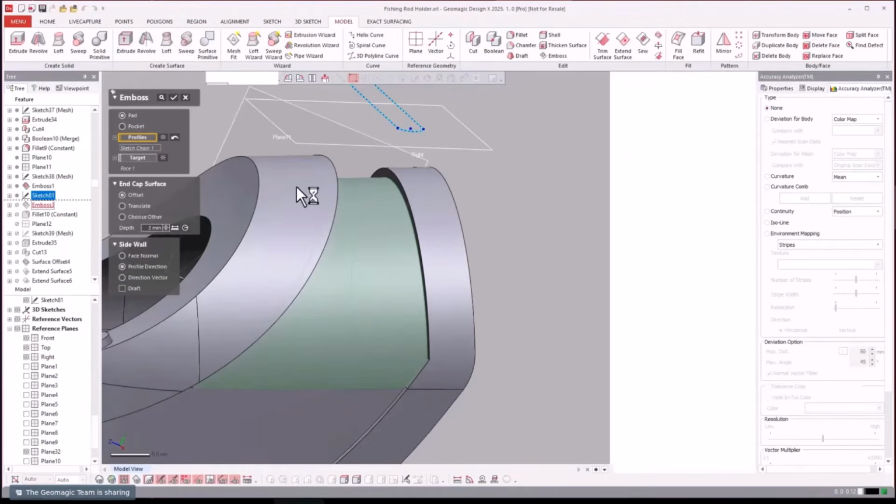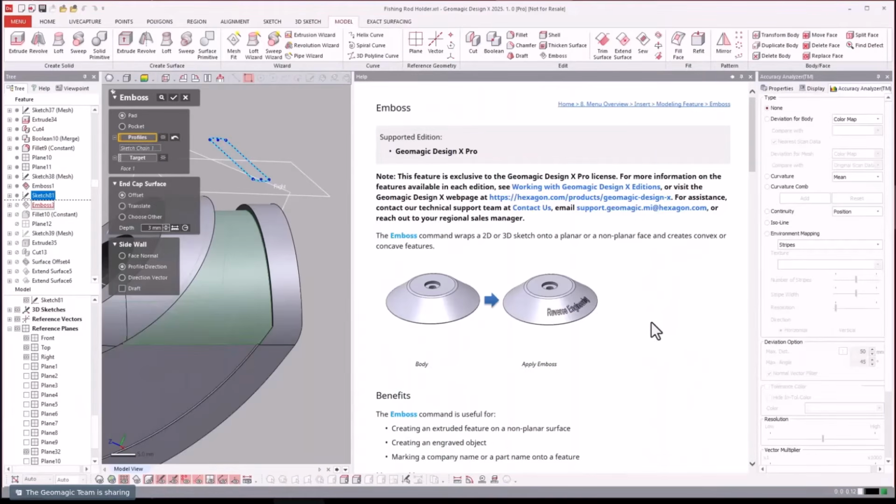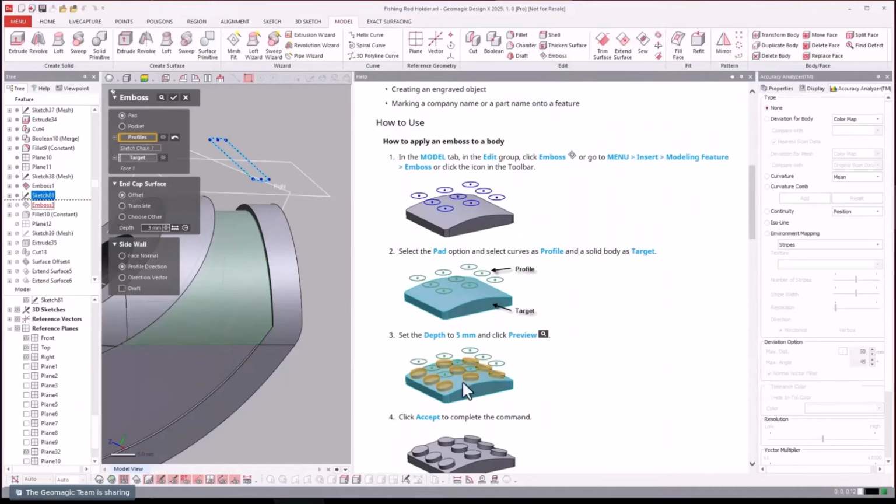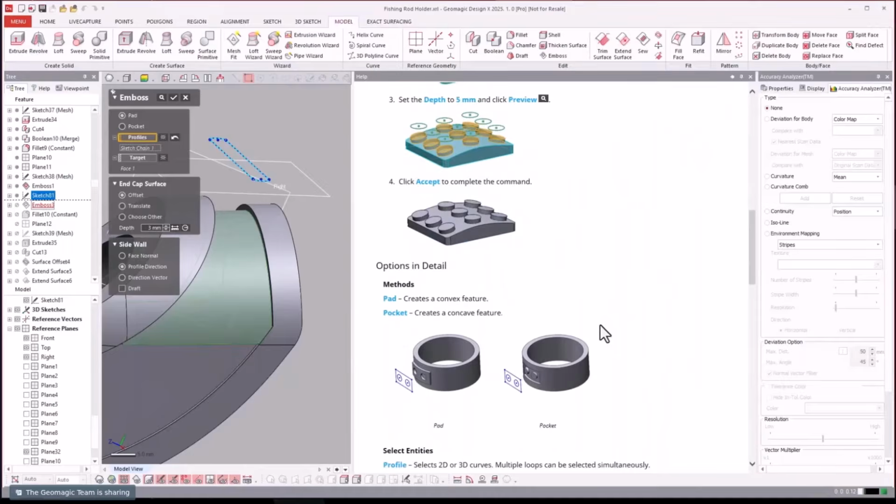And while you're in here, I'll just hit F1. So instead of going through every option of this, I'll just show how you can emboss. And this works great with the text tool, right? You could draw text and emboss it on the surface, as this shows here. But you see how you can set it based on a depth.